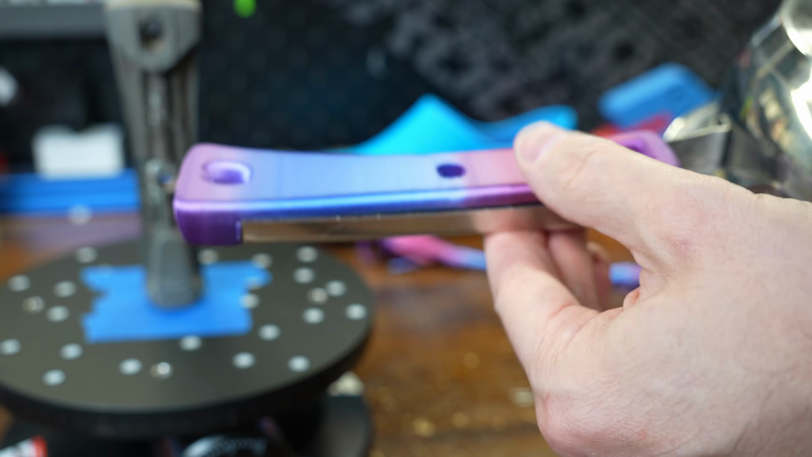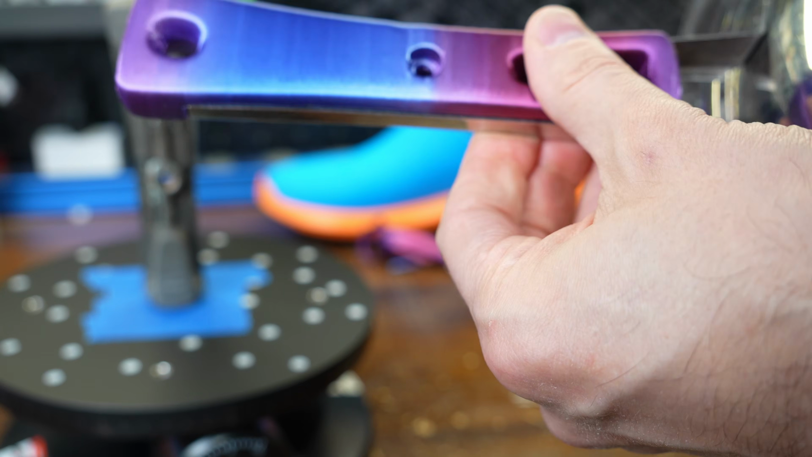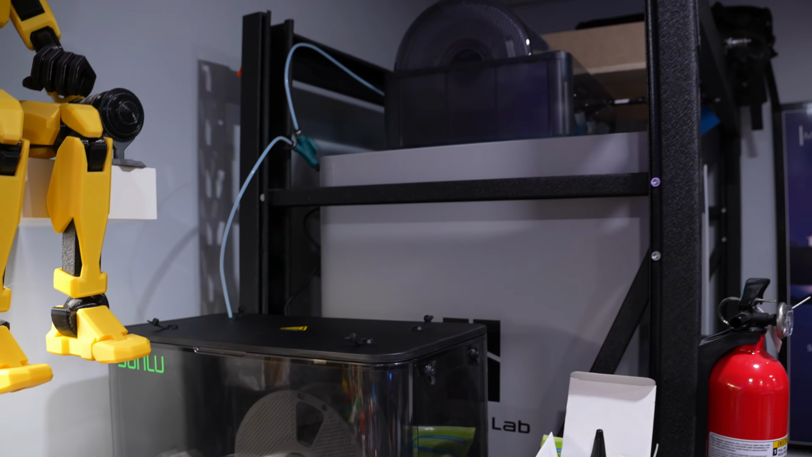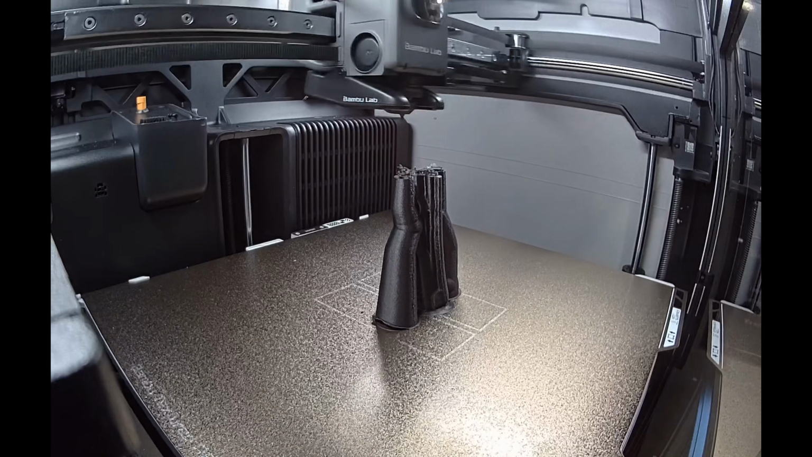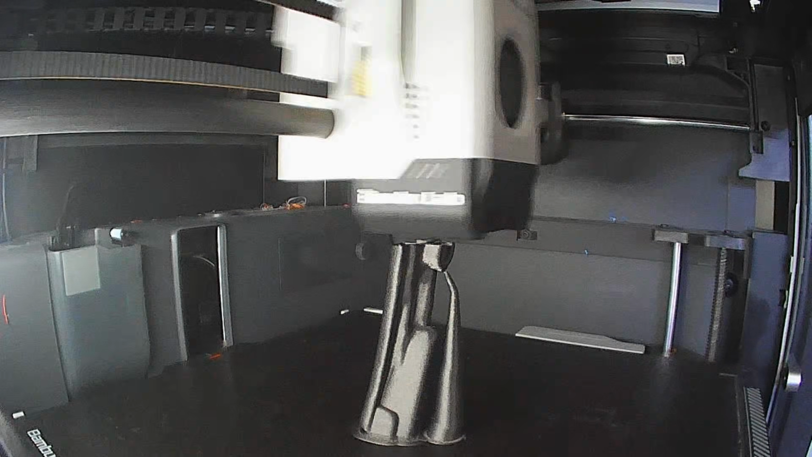PLA won't hold up to the heat when cooking or going through the dishwasher, so the final part I'll print out of nylon carbon fiber. After drying the filament in my Sunlu E1 dryer for a few hours, I started the print on my Bambu H2S, but twice the nozzle clogged partway through. So I had to rely on my old faithful P1S to get the part printed.